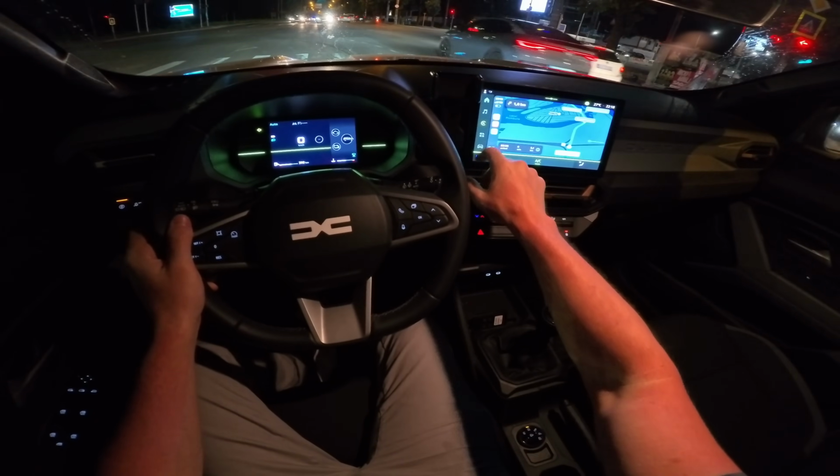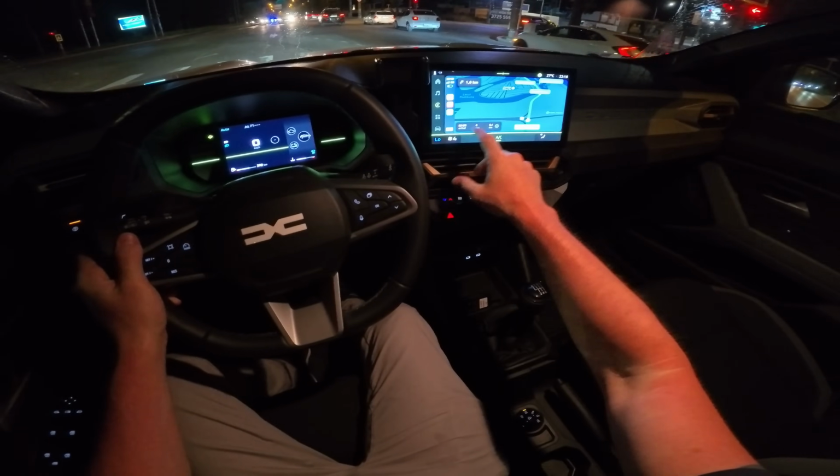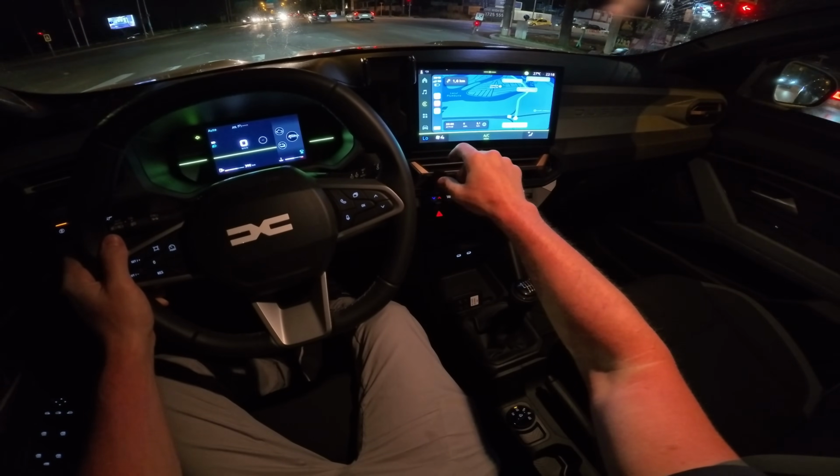Now, right now my phone is also connected here to Apple CarPlay and it's working so good. I mean, it's so responsive. I'm really happy with how it works.